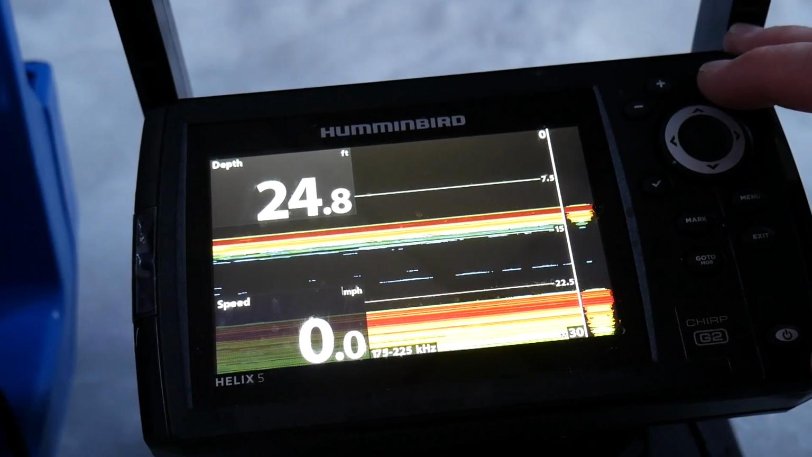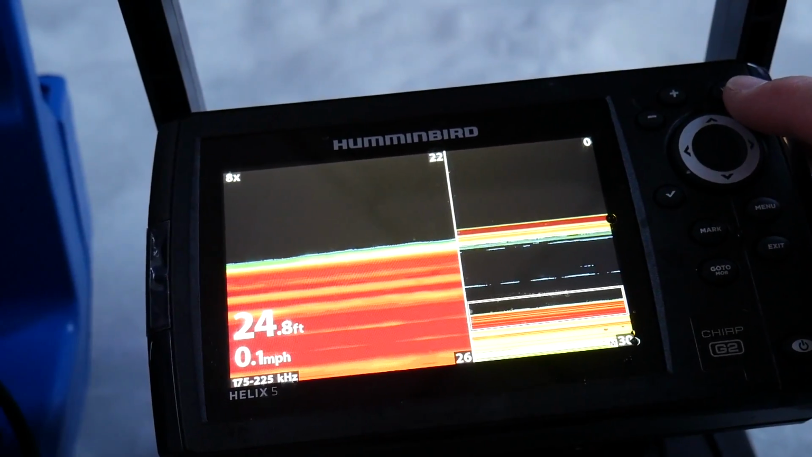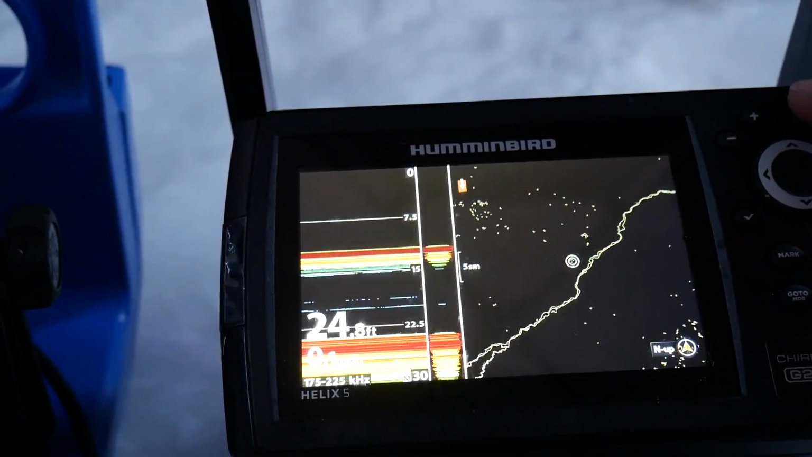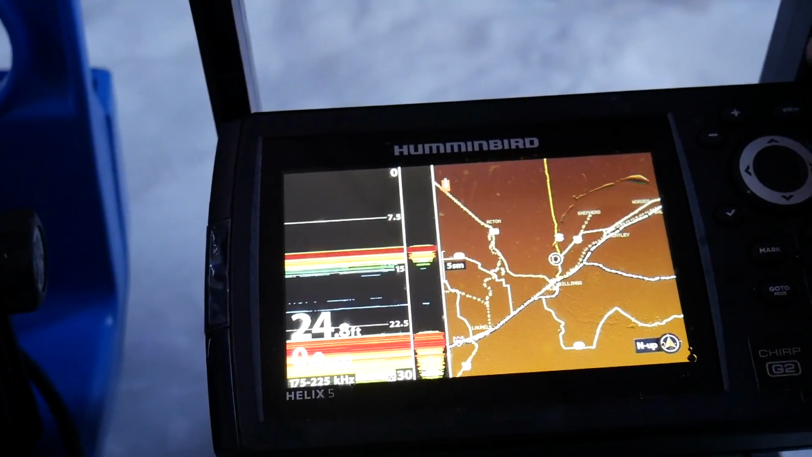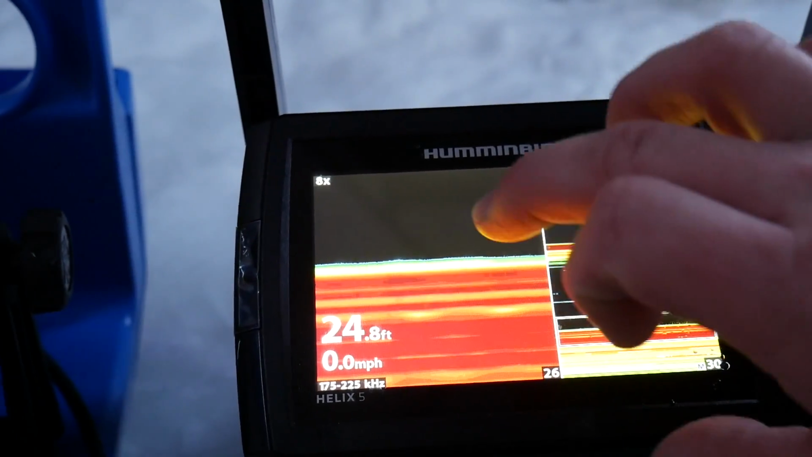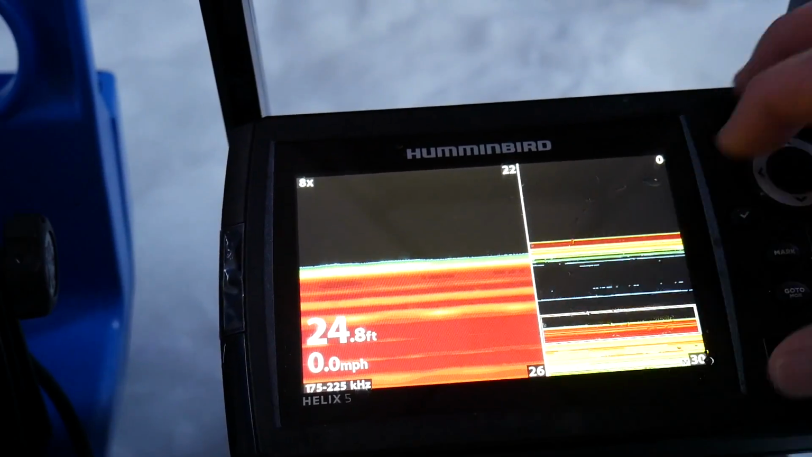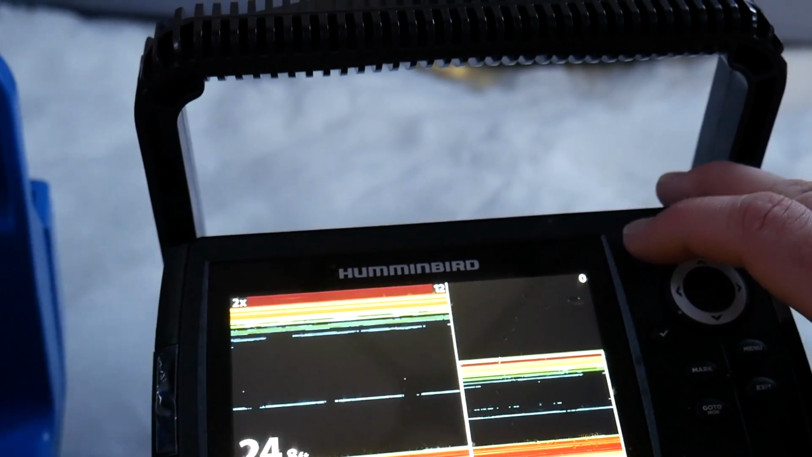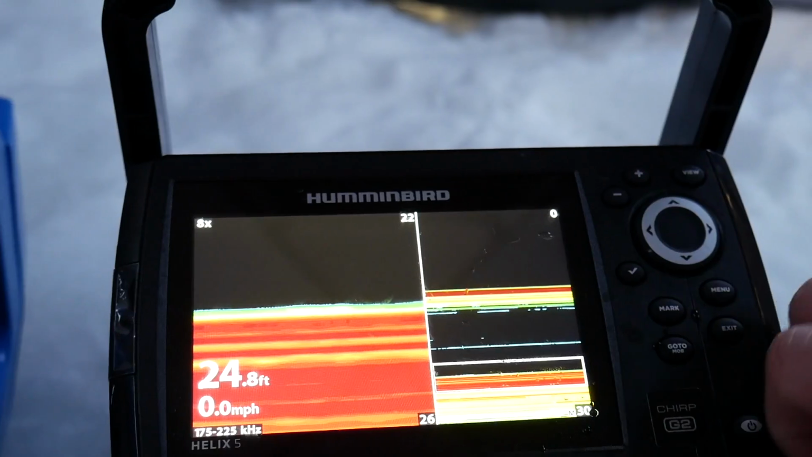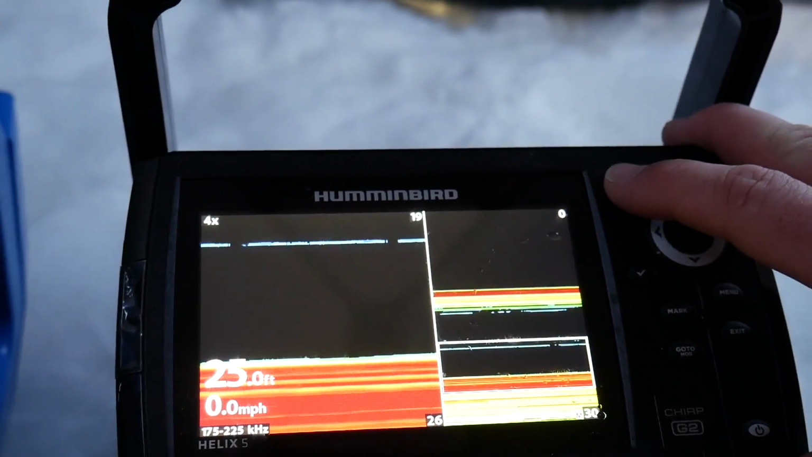Too bad you cannot use down imaging on this transducer. This is just your regular X920, I believe. And you got your map right here too, which is pretty cool. The view that I use the most is the sonar with the zoom feature. You can go up to 8, and you can zoom in right towards the bottom. Once we start fishing, I'll show you guys how that looks.